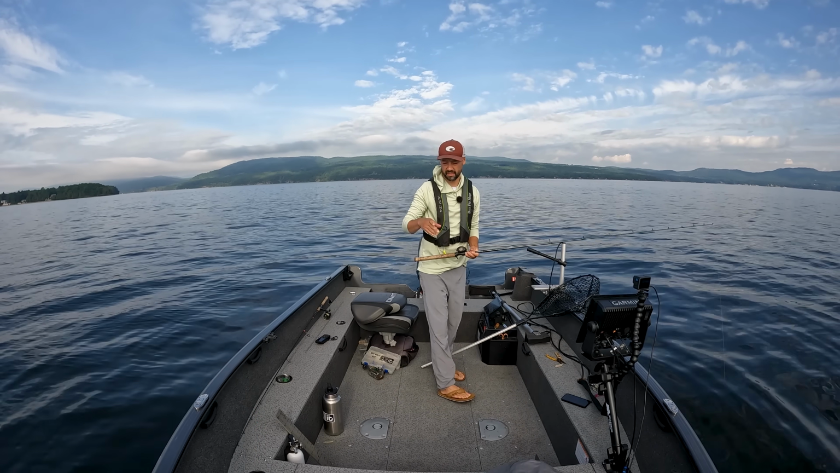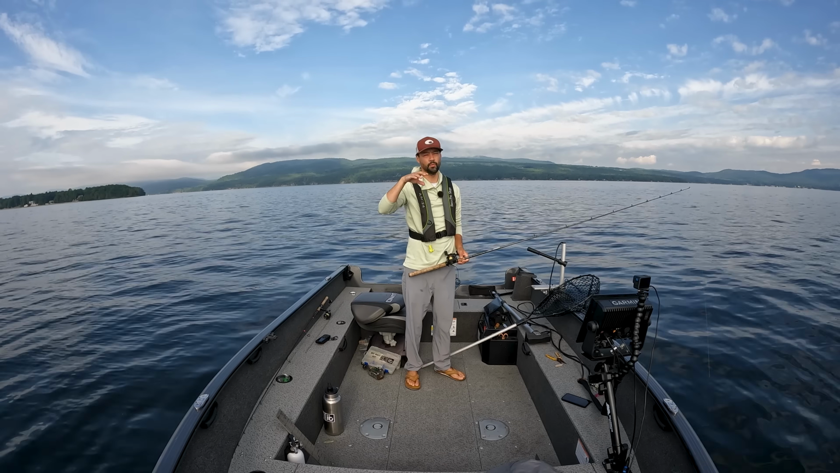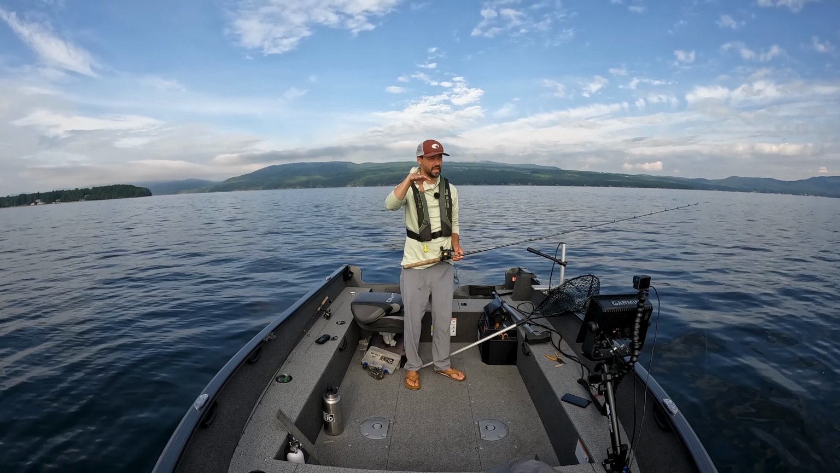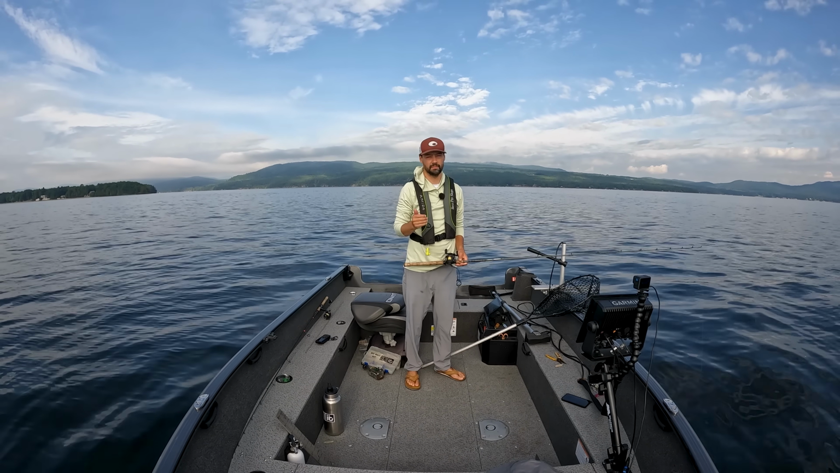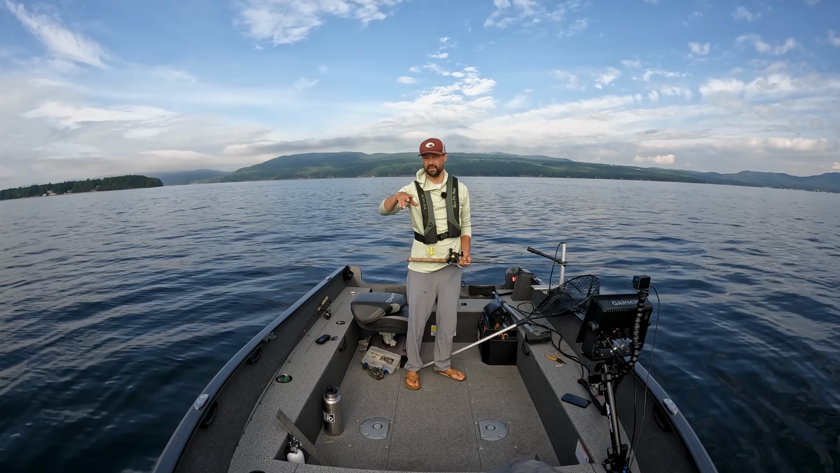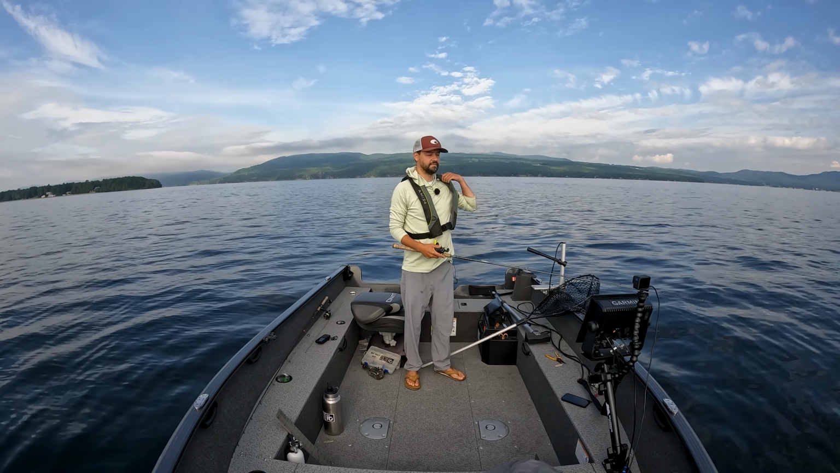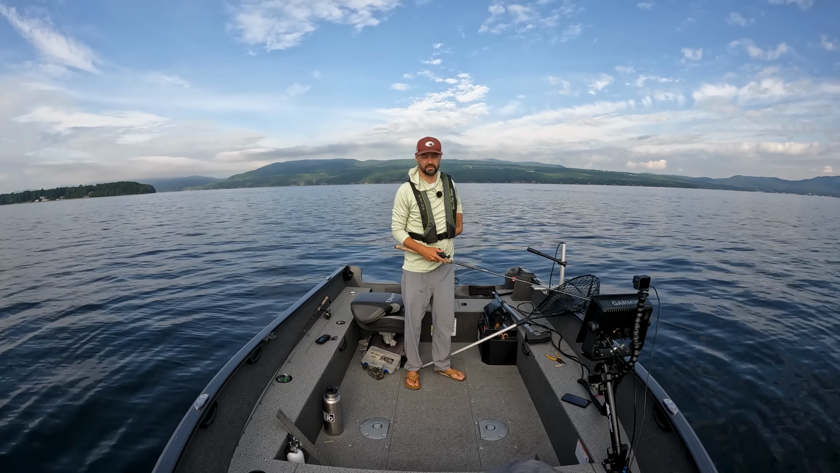Let's get one more here. Like I said, if the fish are here in this spot, don't move unless you haven't seen one in maybe a half an hour, depending on the population of the lake. Now, this lake is very populated with Lakers. I'll give it like 15 minutes and then I'll bounce. Other lakes that I fish, I'll wait half an hour sometimes between fish.